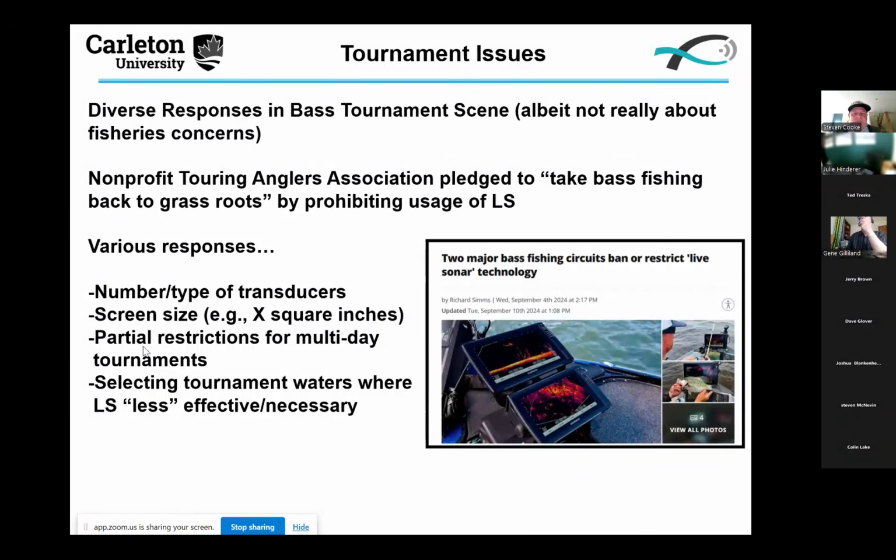We've got Gene Gilliland from B.A.S.S on the call here that can talk about this a lot more. Diverse responses within the different tournament organizations. But I'll suggest that most of this really is not about fisheries concerns. These changes aren't being brought about because there's concern that the bass tournaments are wiping out bass populations. This is about just different perspectives within that community around fairness and just, I preferred things the way they used to be.